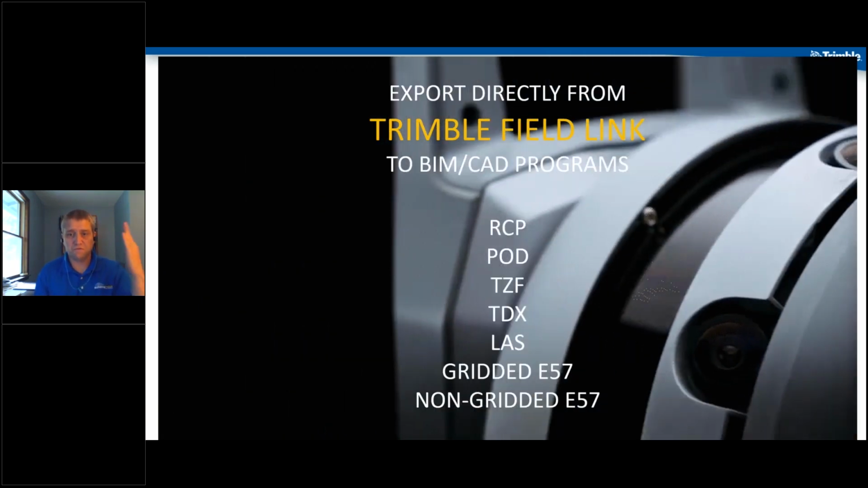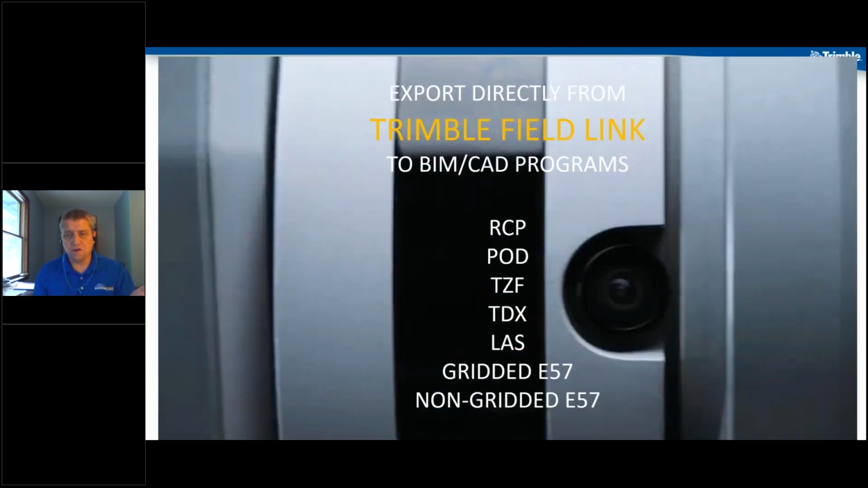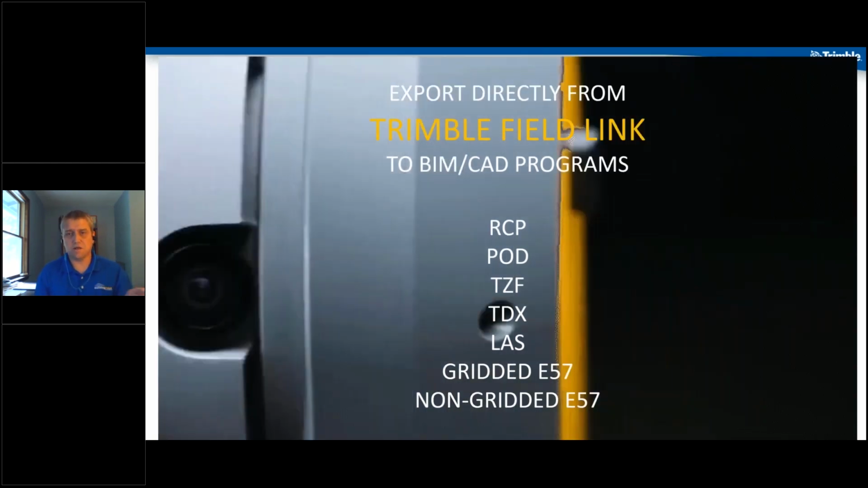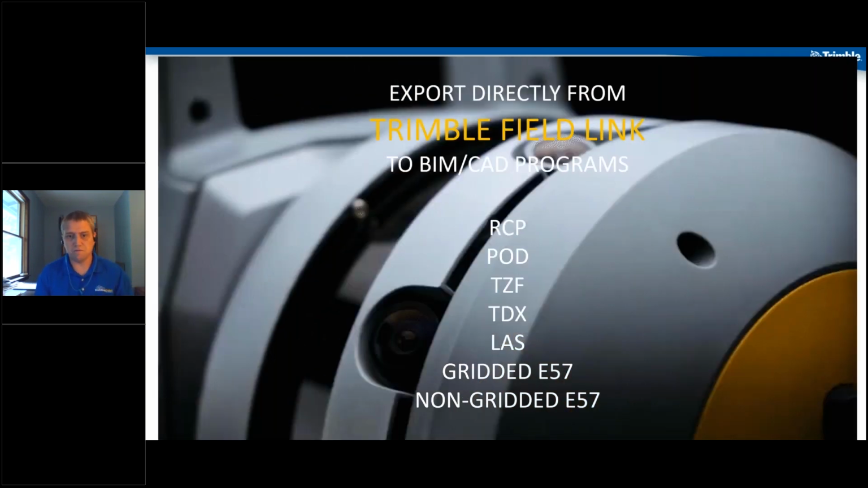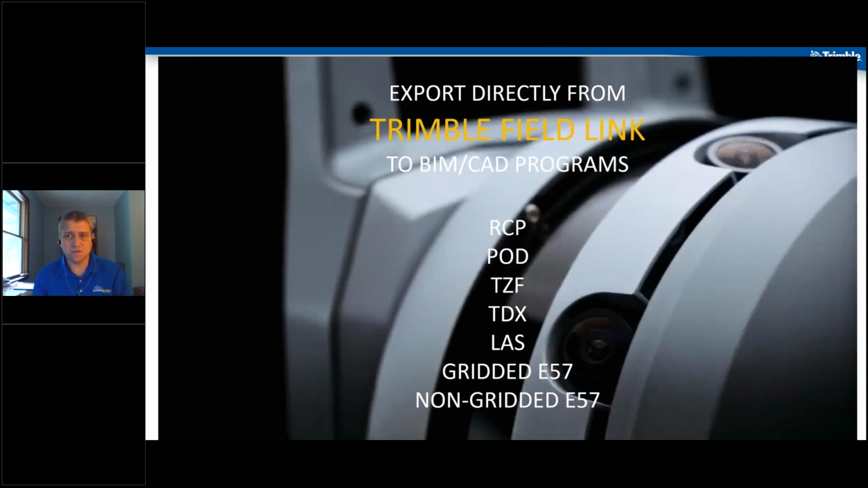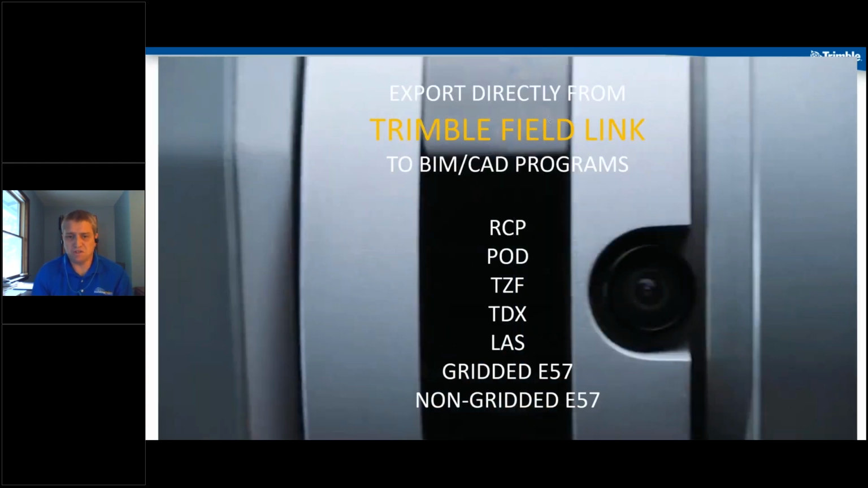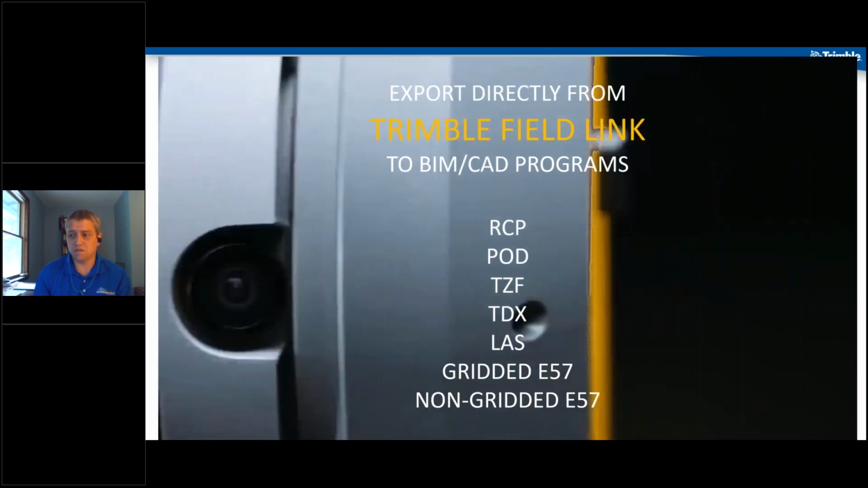Those of you that have Trimble Field Link now and upgrade your subscription to include that module, the Trimble data exchange, the TDX, is going to allow you to move that point cloud around the Trimble platform, okay? The LAS and then the gridded and non-gridded E57, those are all just common point cloud file types and basically readily available. This will go into most software, so you have a lot of options to export points, okay?